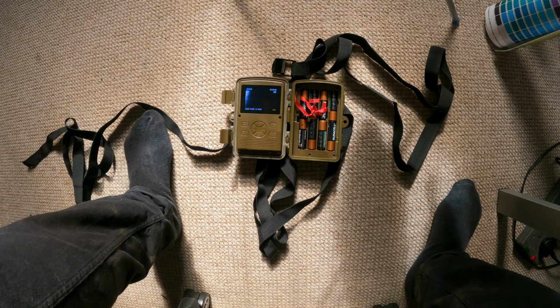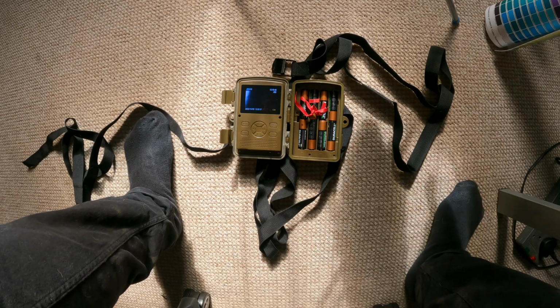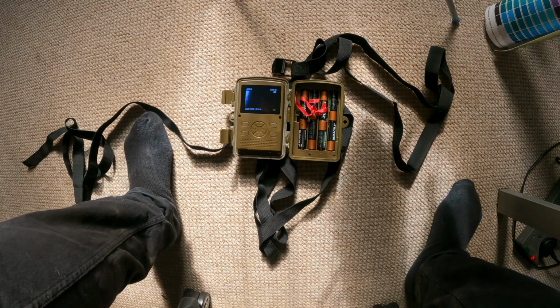If you've got the funds, spend twice as much to get a better camera. The one I'm looking at is about £170. Results from what I've seen online are better. Hopefully when I start making a bit of pennies on YouTube, we'll upgrade this so I get better results. But this, I've taken it out to Worcestershire to take some photos. The wild boar performs quite well there as well.